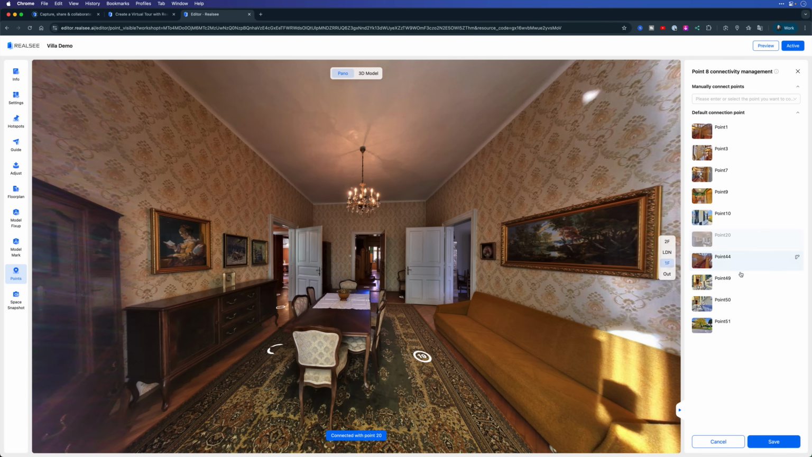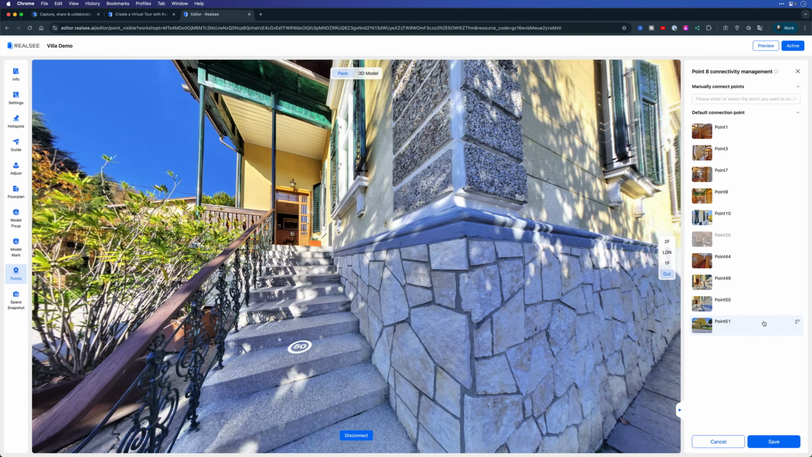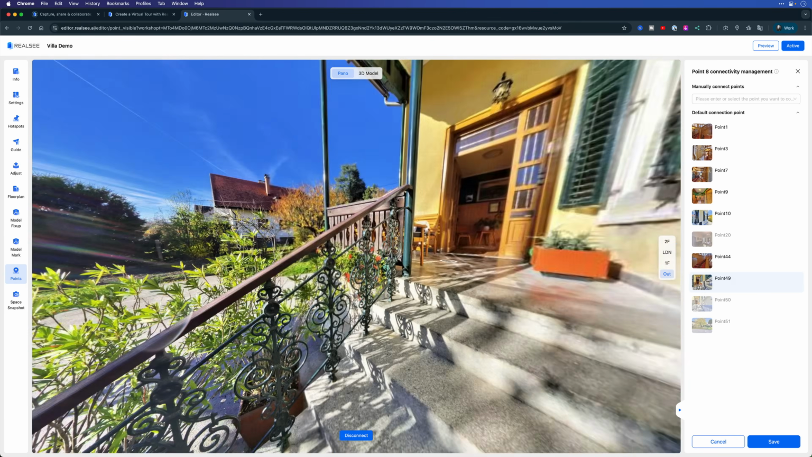Let's see if there's any other points I want to get rid of in here. Point 51 is all the way outside. That doesn't make sense either, so let's get rid of that. 50 is on the stairs. That doesn't make sense. 49, that looks like it's also on the stairs.